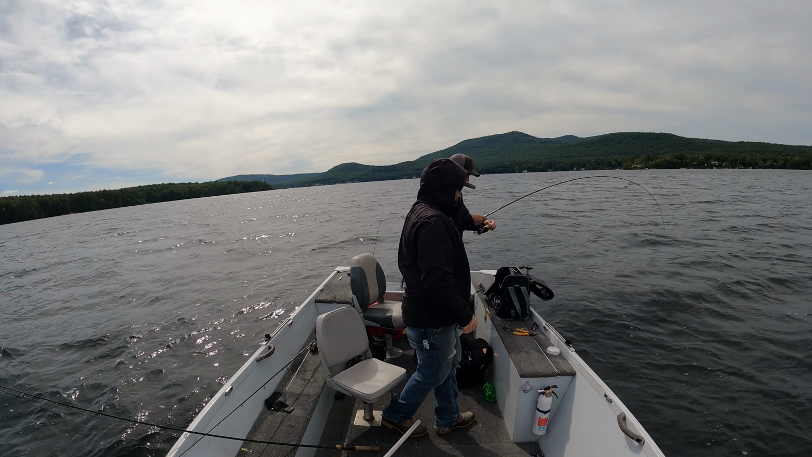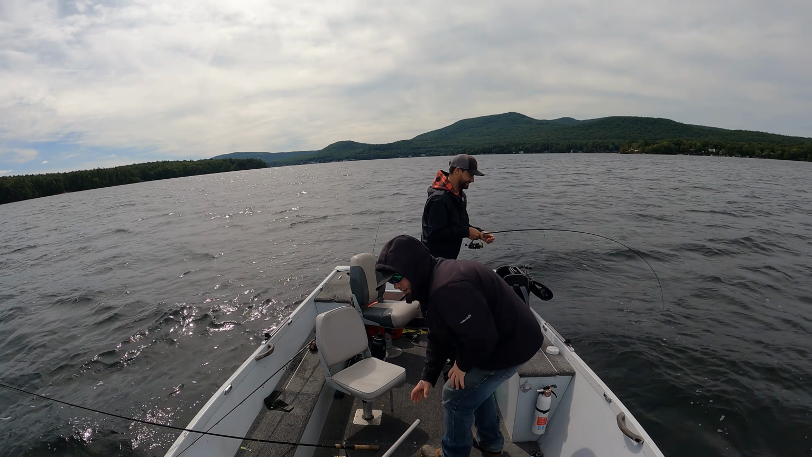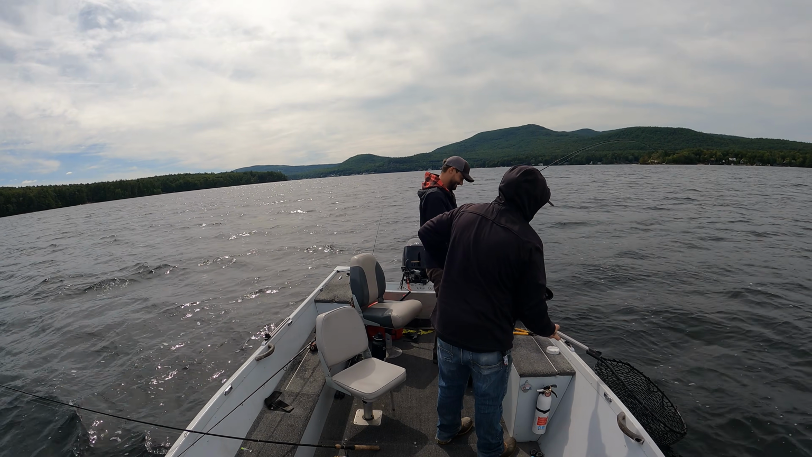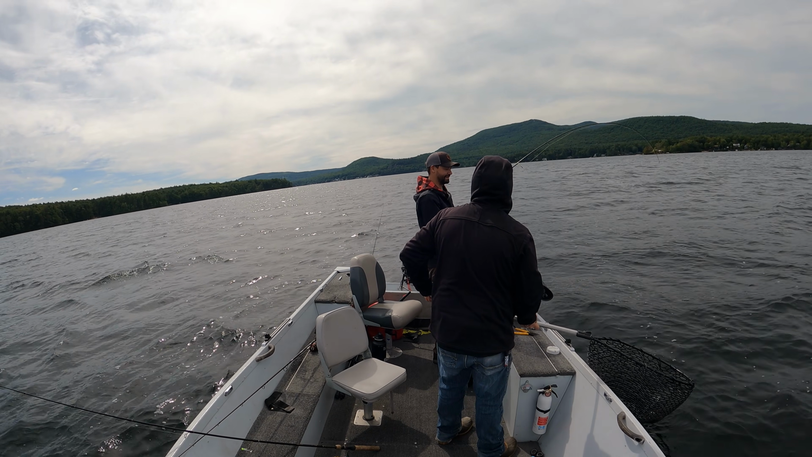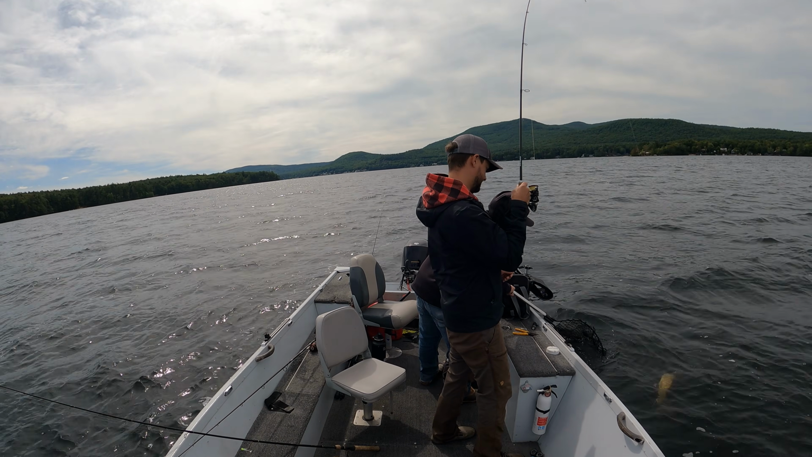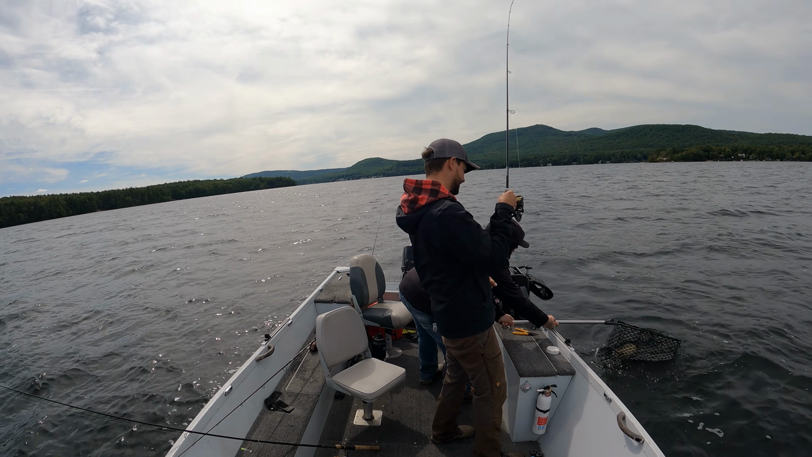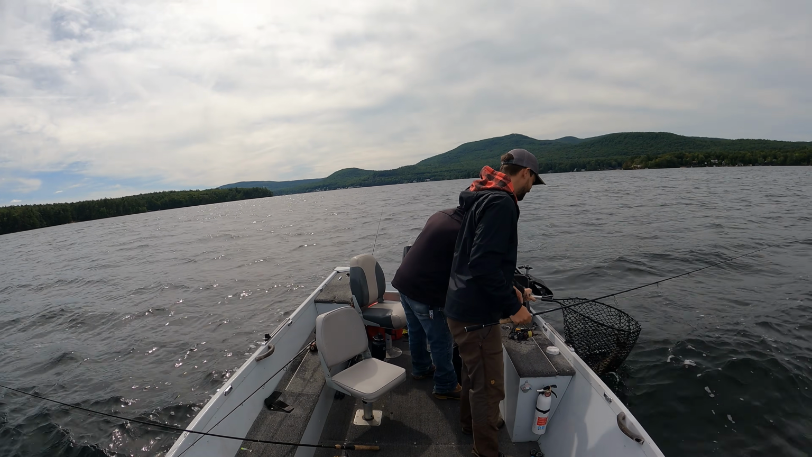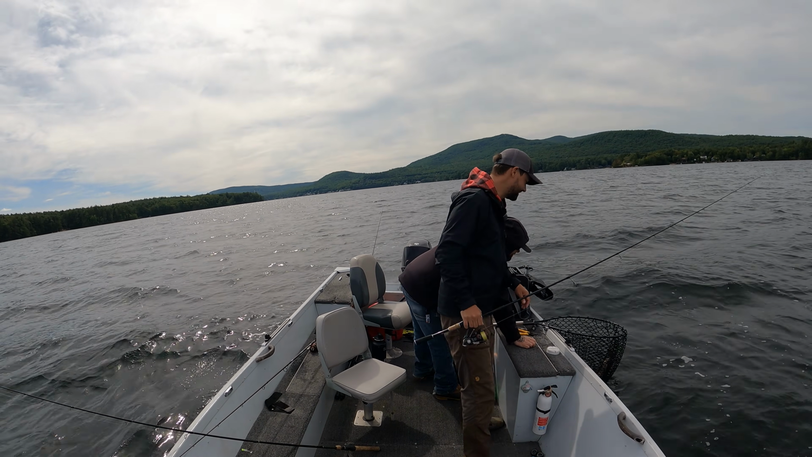I'm gonna grab the net. This is a bigger fish. Grab the net. Grab the net. Holy cow. Nice. Or he's foul hooked, but I don't think he is. Oh yeah, that's a freaking decent one there, dude. Sweet. Good job, man. That's awesome. That's probably my new biggest one for this lake.